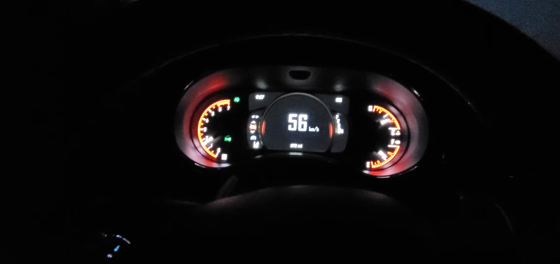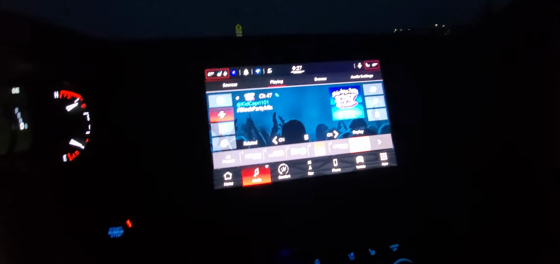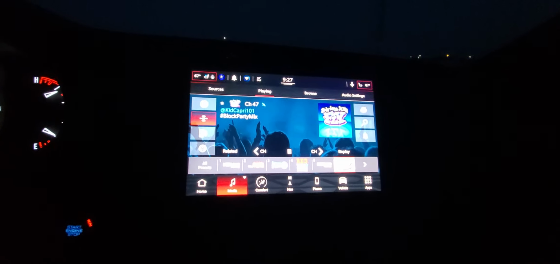Now, obviously, it's more familiar to me because I've been driving these vehicles for so long that it's commonplace for me. Everything makes sense. And then even the Uconnect and all that fun stuff. It's just a really nice vehicle to be in. Everything's really well laid out.